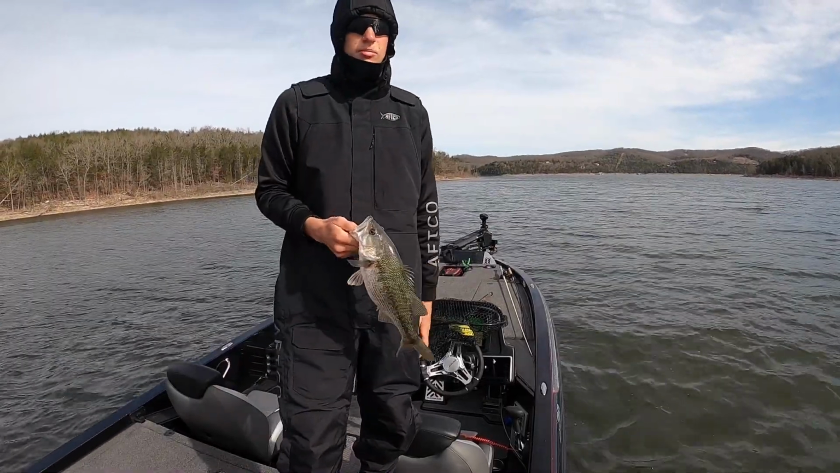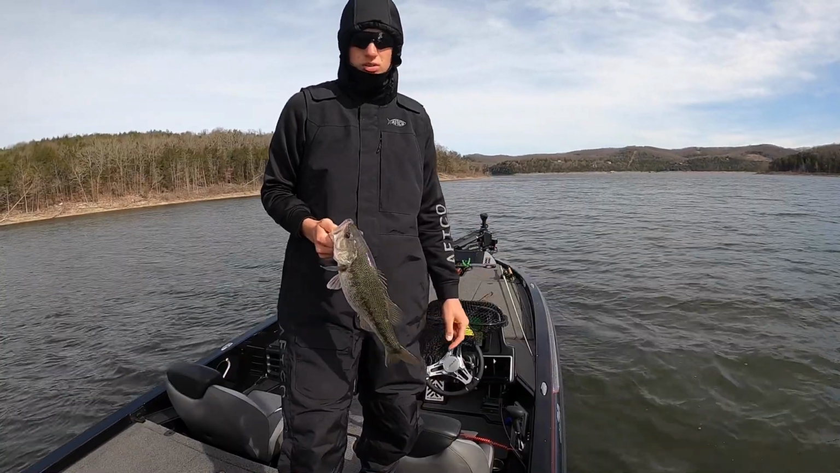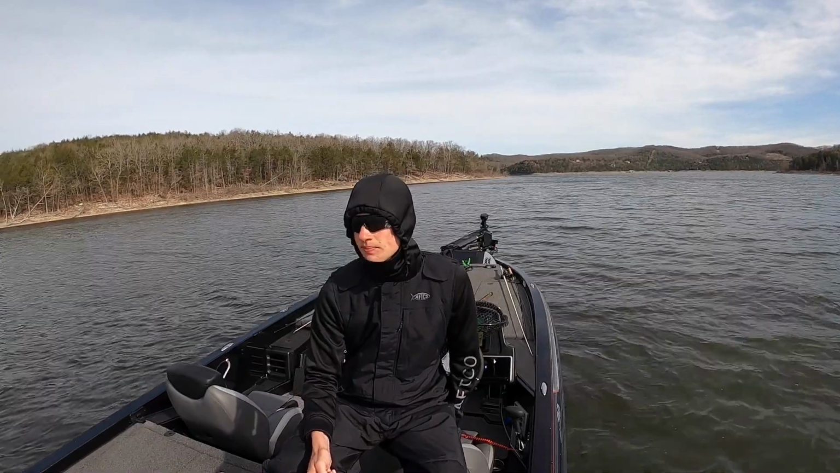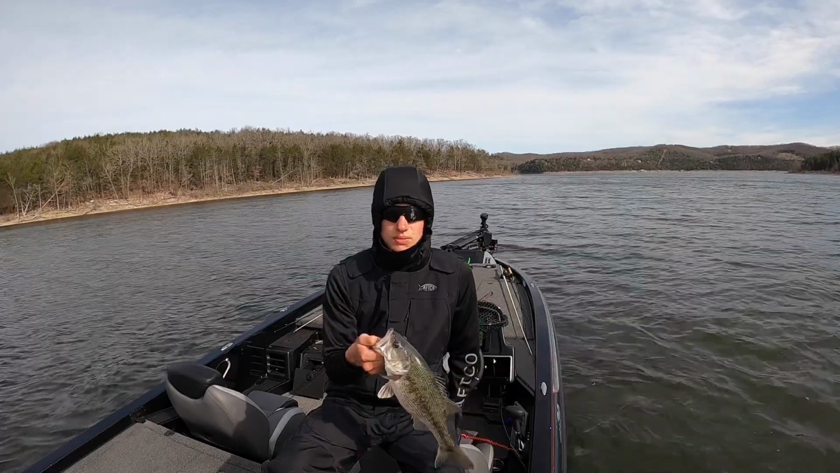I had to switch to a bigger weight because of this wind, and these bass, dude, they're pushing the shad like crazy. So I switched to a 3/8 ounce, and I found this guy just isolated, cast it at him and got him.